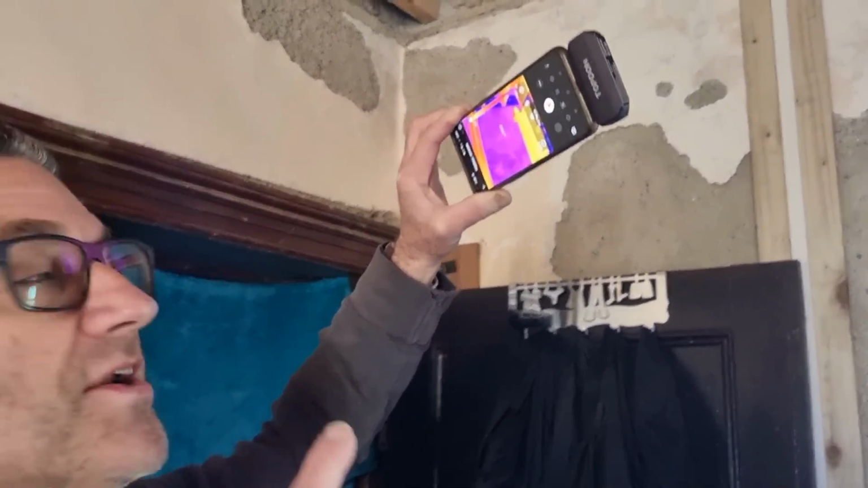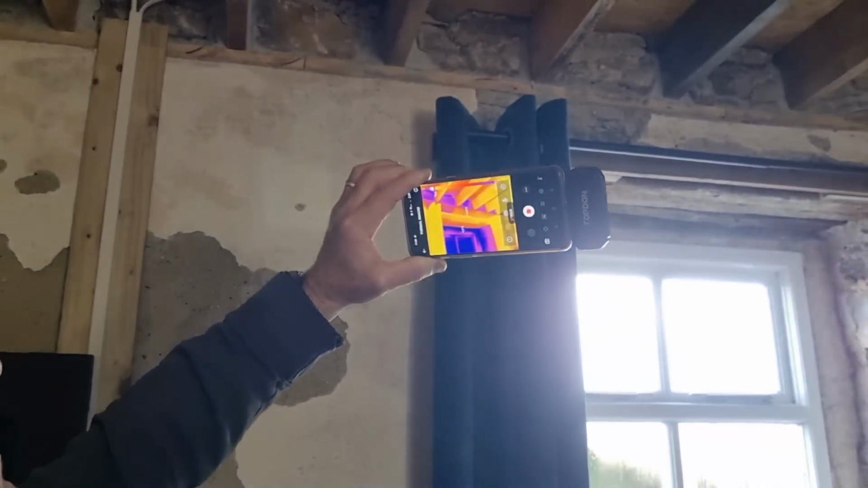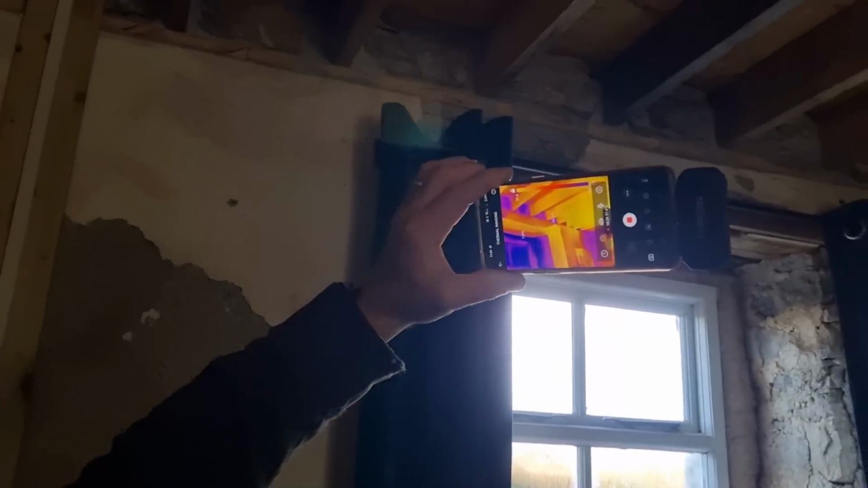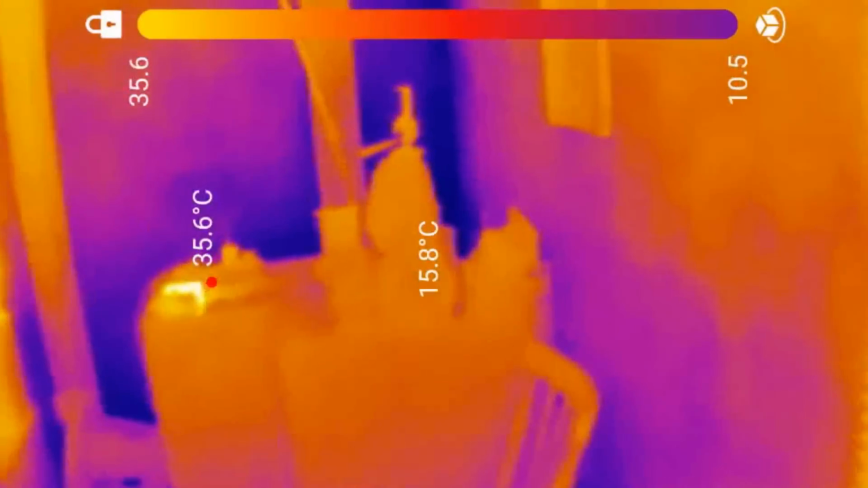You also said about the torching on the underside of the slates. It doesn't look like it, and ours is mainly falling off, but it's a slight bit of difference. So then into the kitchen.